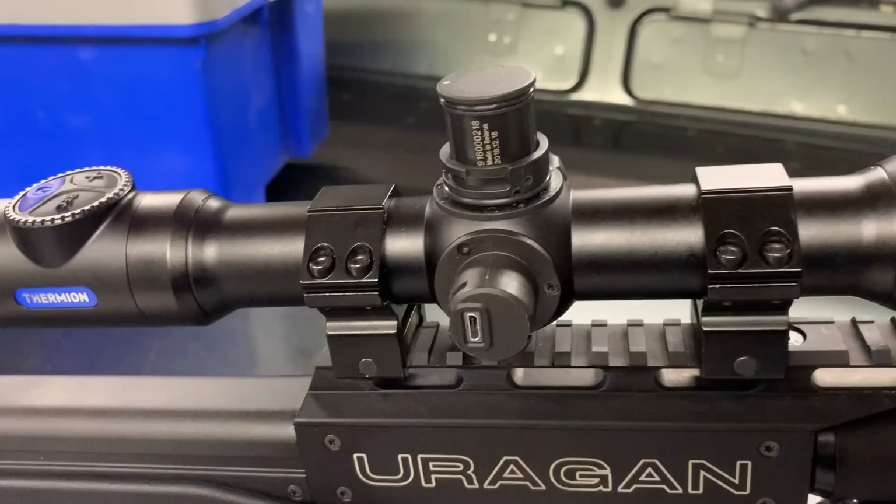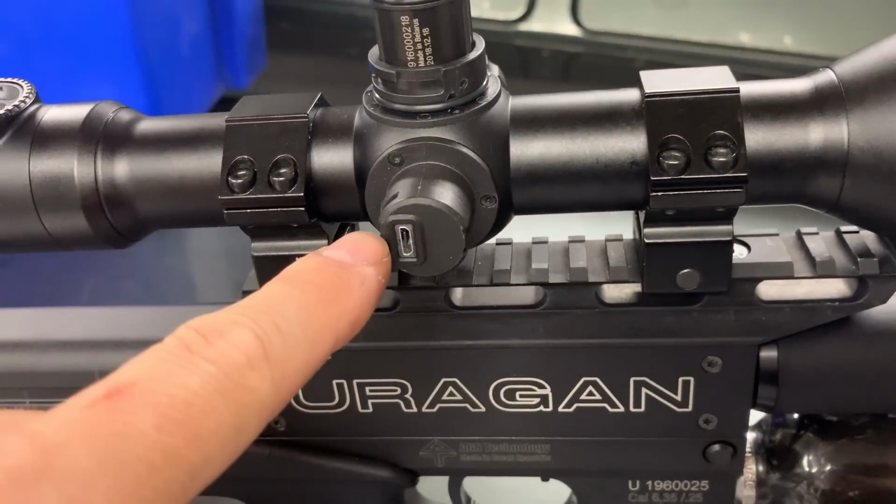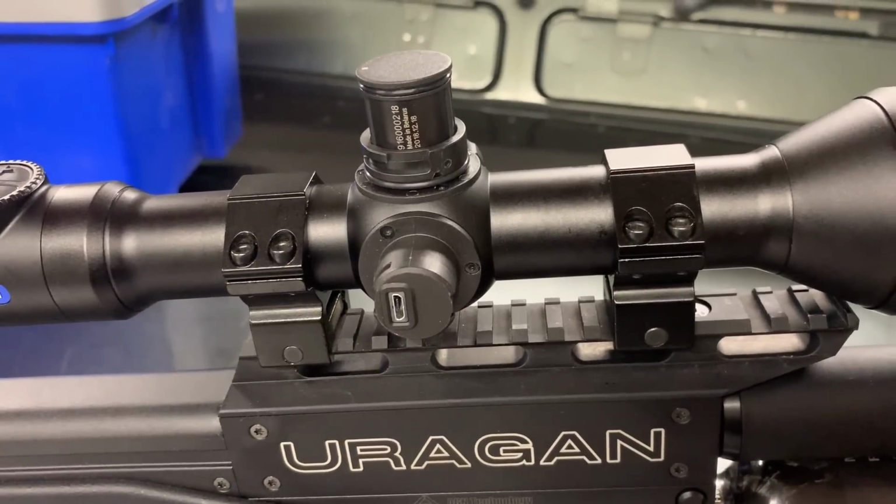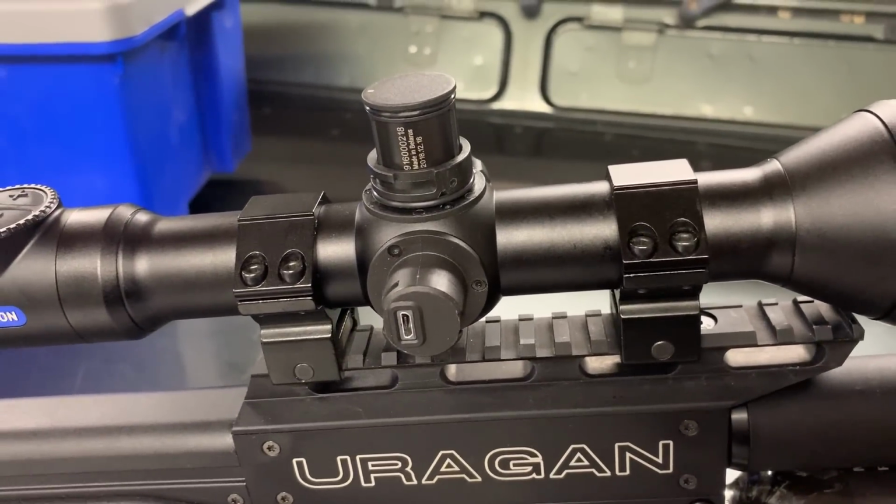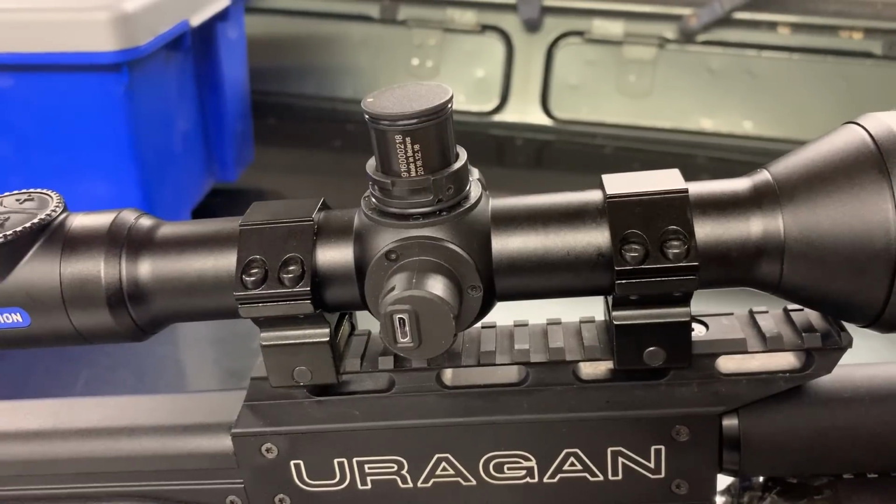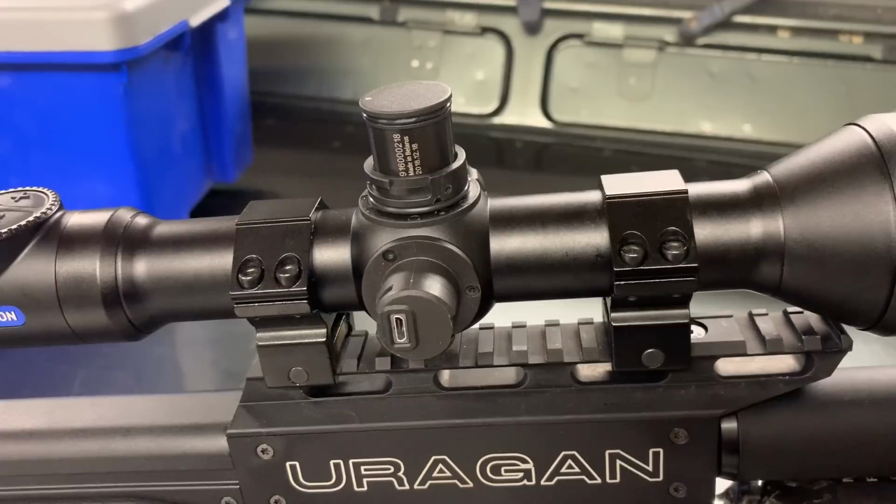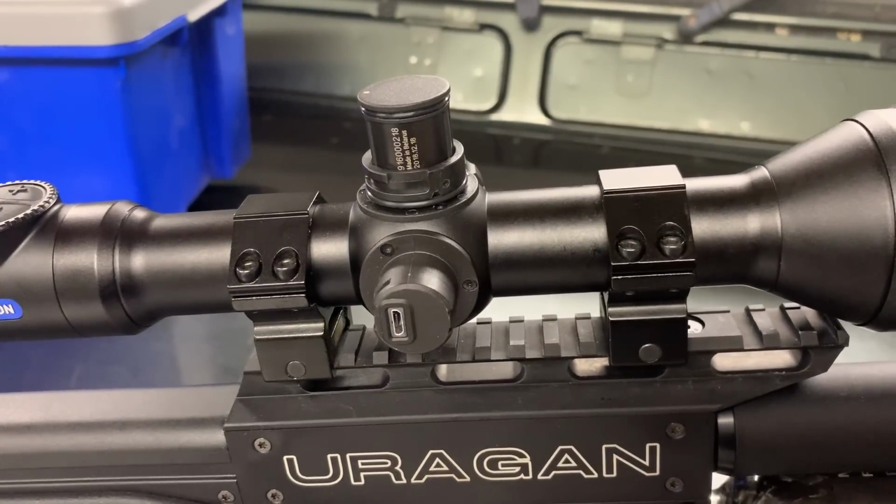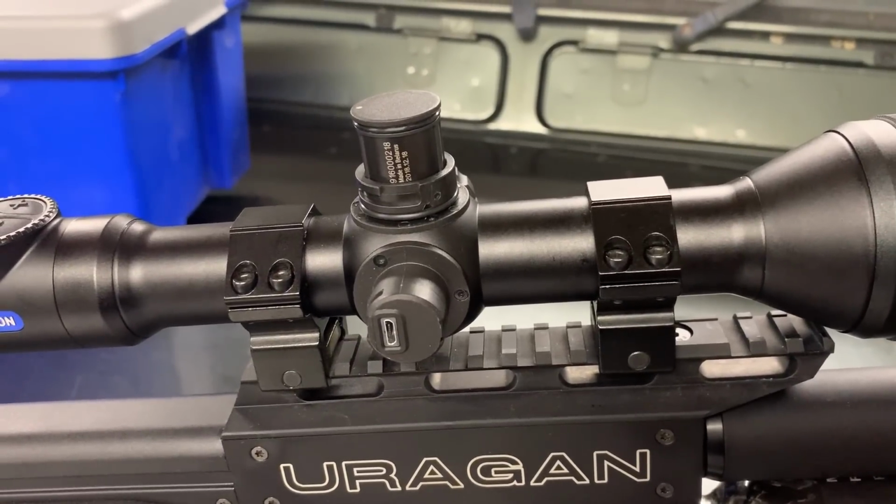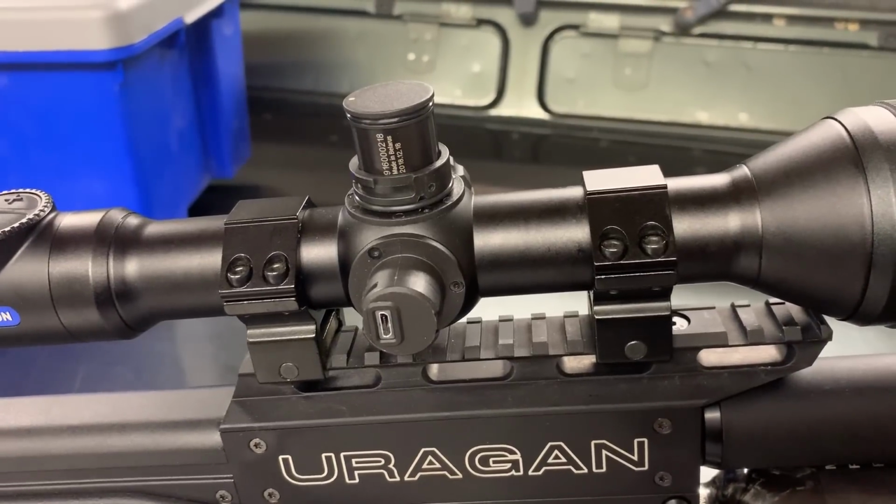So that's all well and good, but to charge the internal unit, this port has to be used, and that is a slight niggle, because if you're using the scope on a centerfire or anything that's licensed and you need to put it in a cabinet, it's a bit of a pain to charge, so not ideal. Similar to the 80N range, where you've got a fixed battery source within the unit and no option to replace it. But on the other side, this one has got a replaceable battery unit.